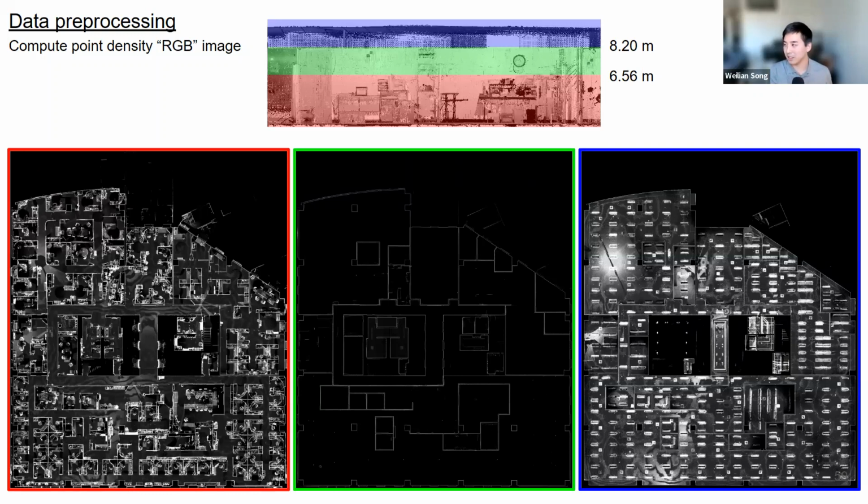Surprisingly, the above 8.2 slice is actually very useful in our case, because checking from the ceiling side, it's pretty easy to see where the walls are, because normally you can't see inside the wall, so those just appear as black gaps. So that's the data pre-processing side. And not sure if there are any questions so far before we move on to the proposed system.